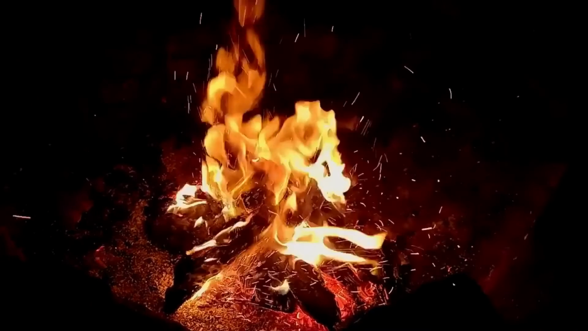Now, one might think that this could be smoke from a nearby campfire. However, if it were smoke, there should be some wind to carry it, right? But when we look at the surrounding trees and notice that their leaves are still, it becomes evident that there is no wind.